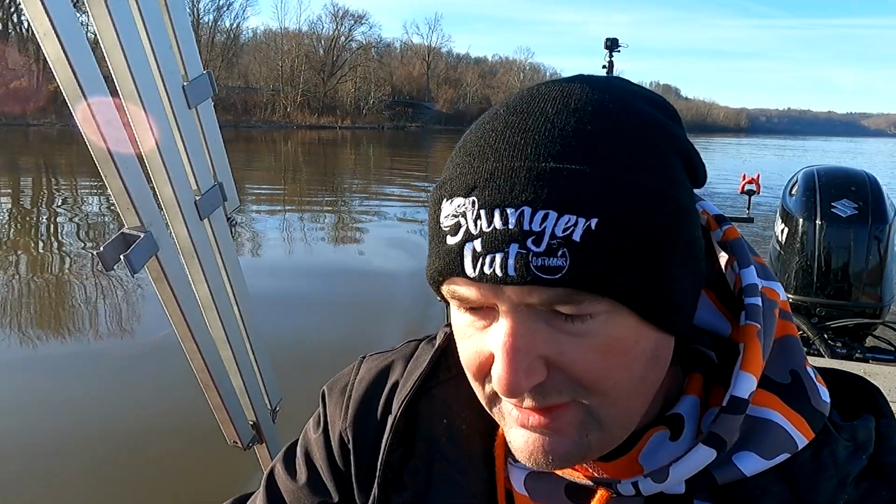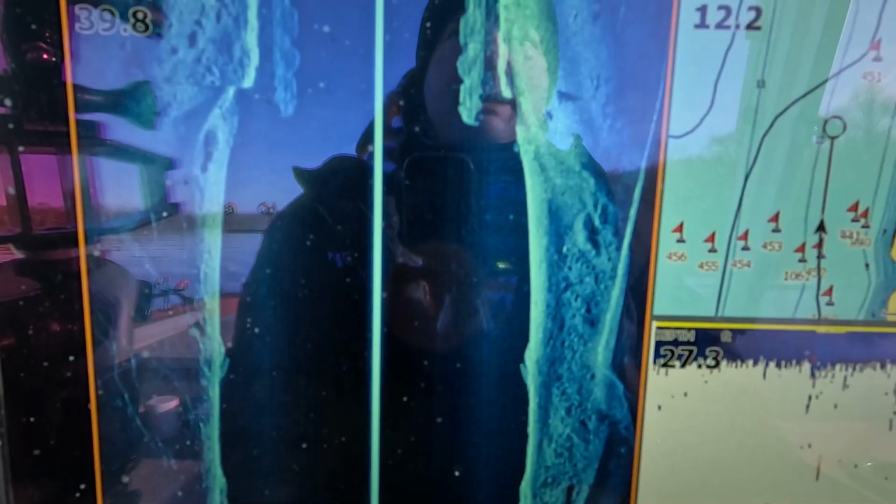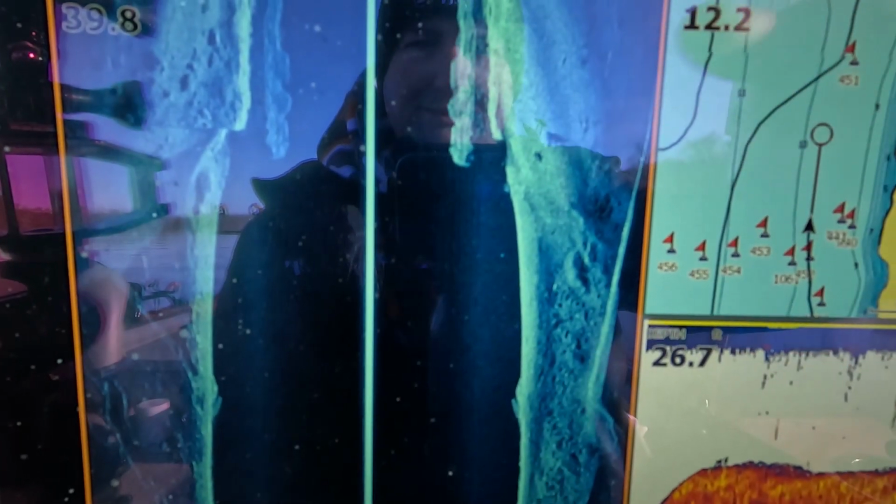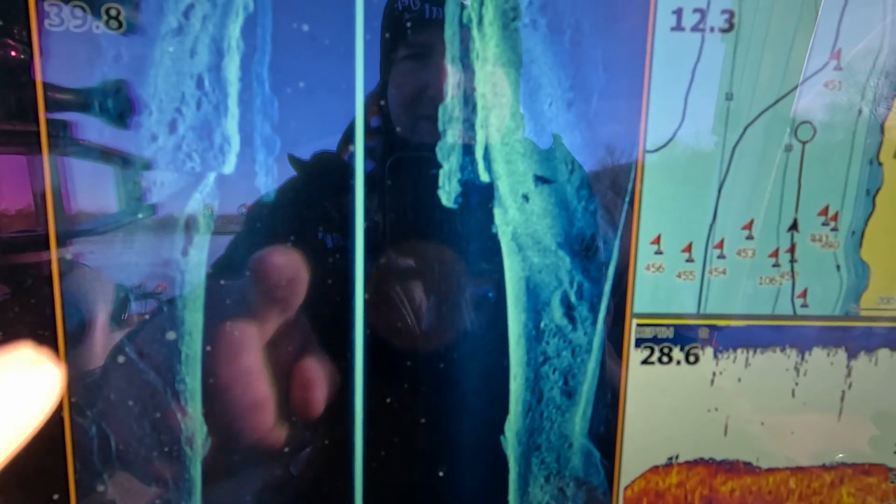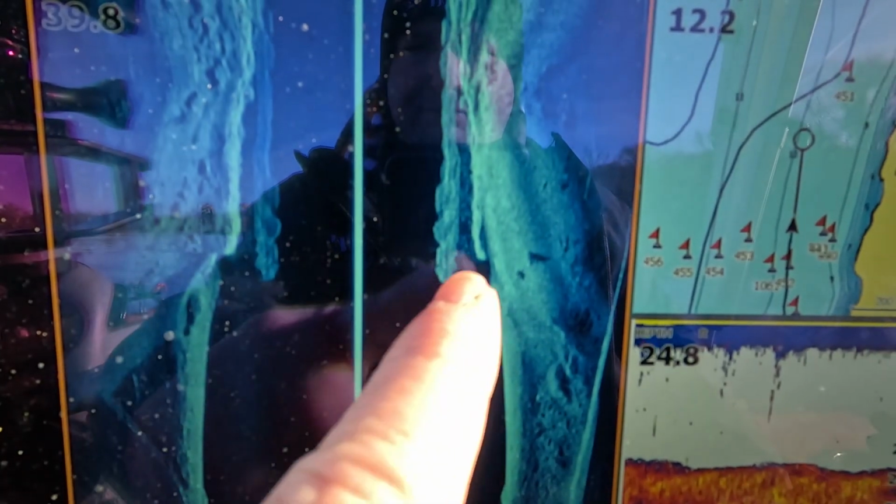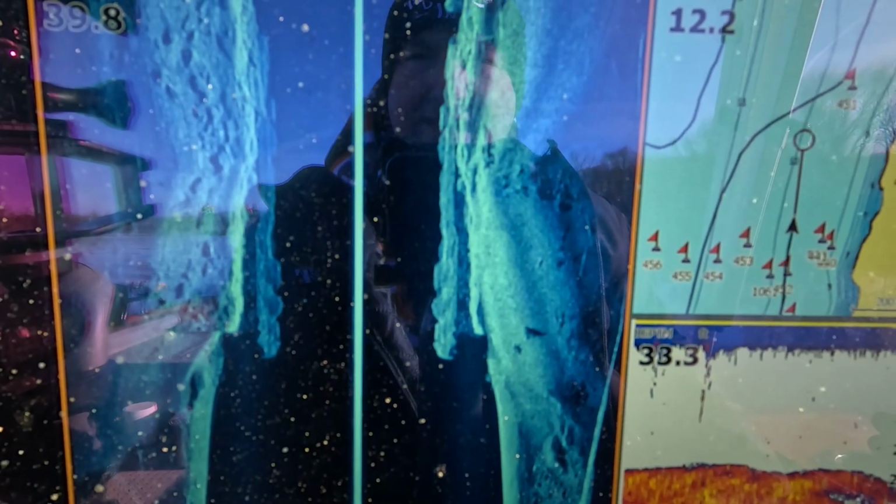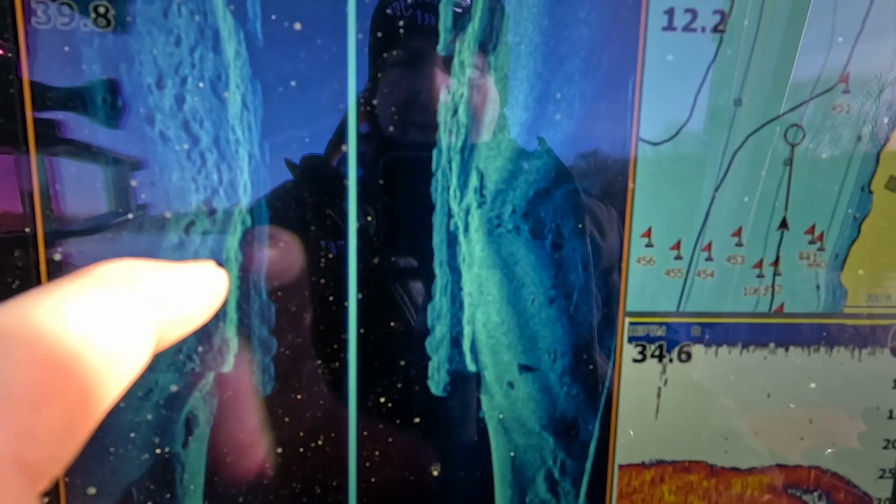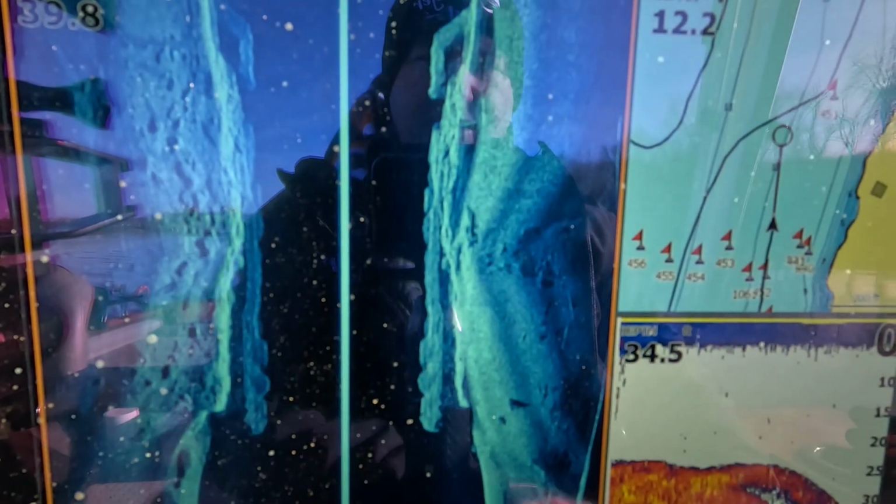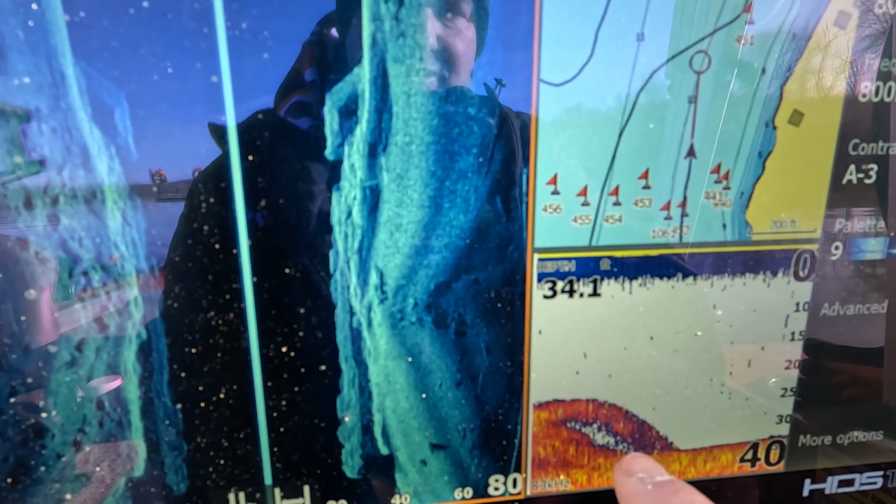Now this right here is really interesting. We got the old actual dam that would cross right here, and this is what's left of it. Now this would be a great area for fish to get in and behind out of cover. Now we're not really seeing nothing there, but this is so big that those fish can get up and under it. And then you can kind of see on the 2D, this is what it looks like.